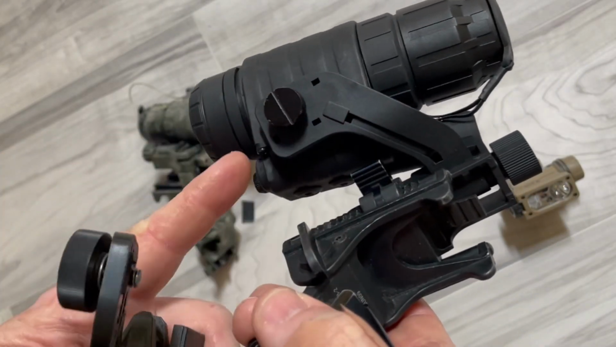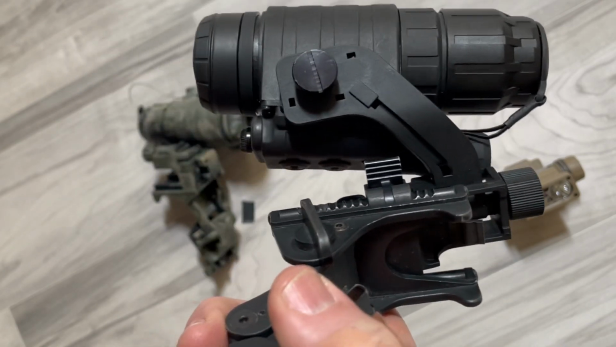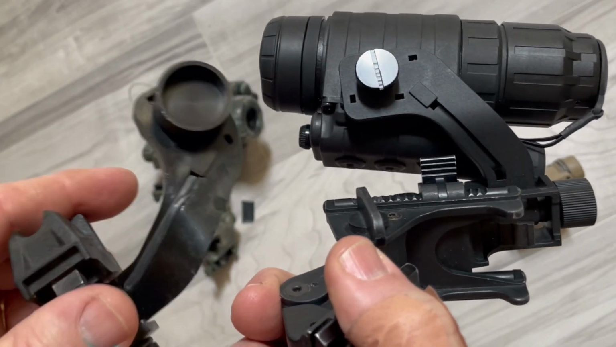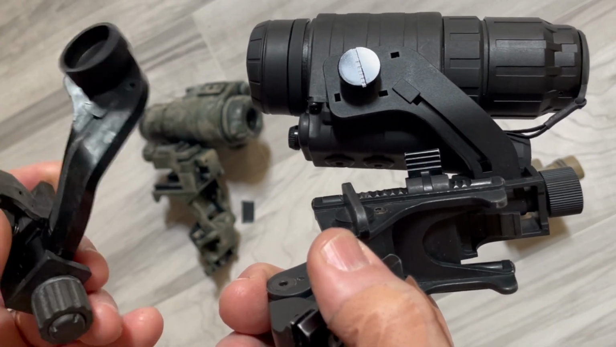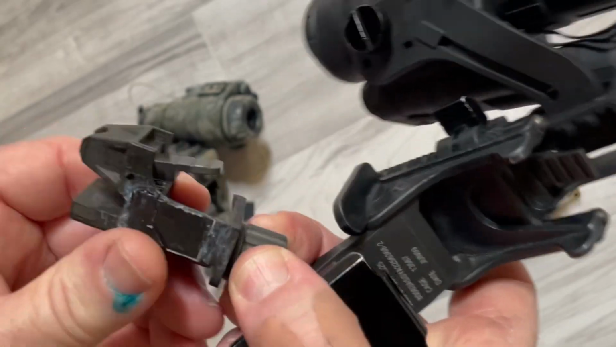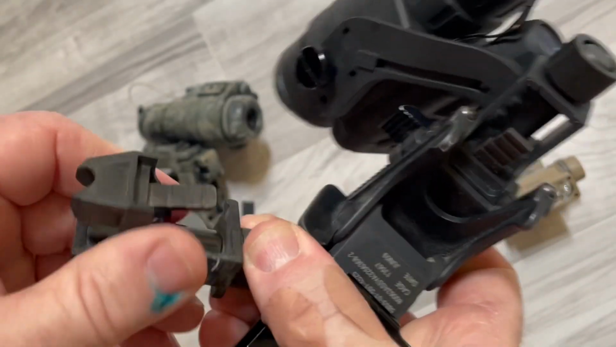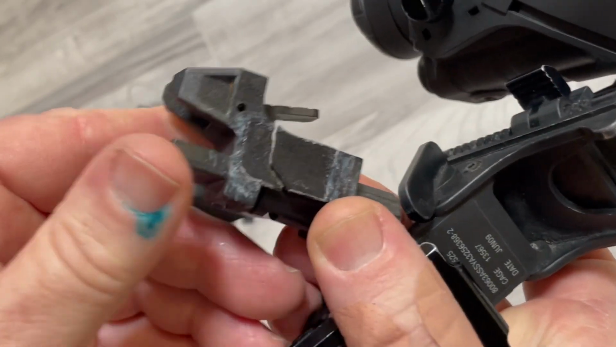So this is a J-arm. This is the one that comes with this sight. And this is a military one. And you can see it's had some damage, so it is broken. Someone just gave this to me. See, it's cracked right there.